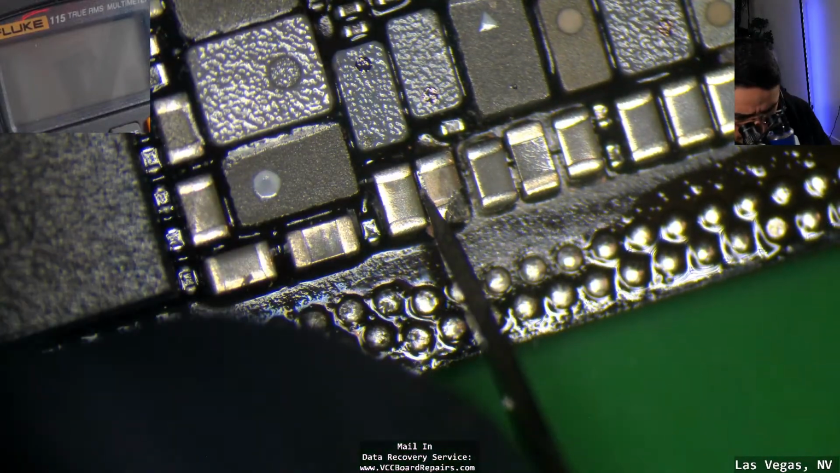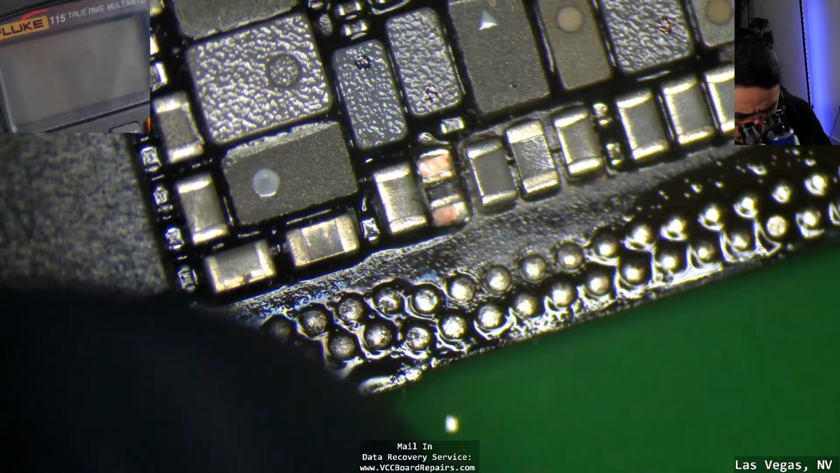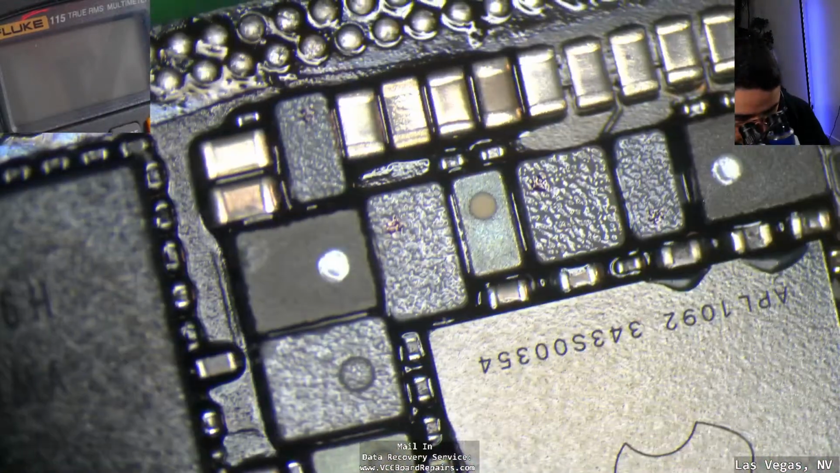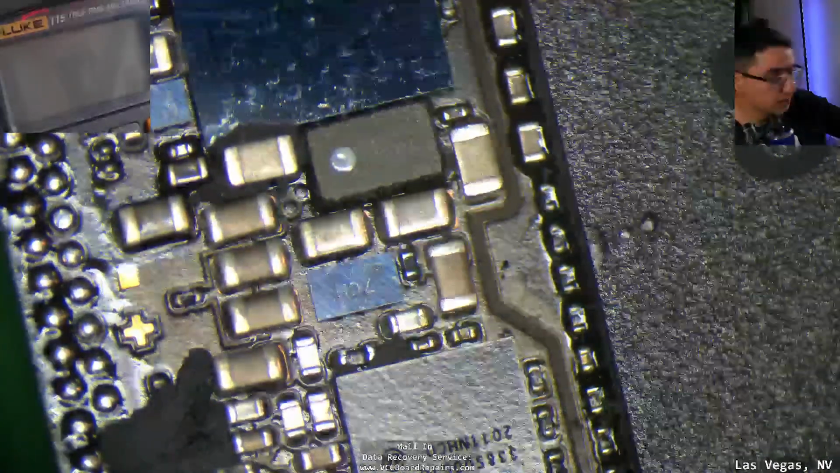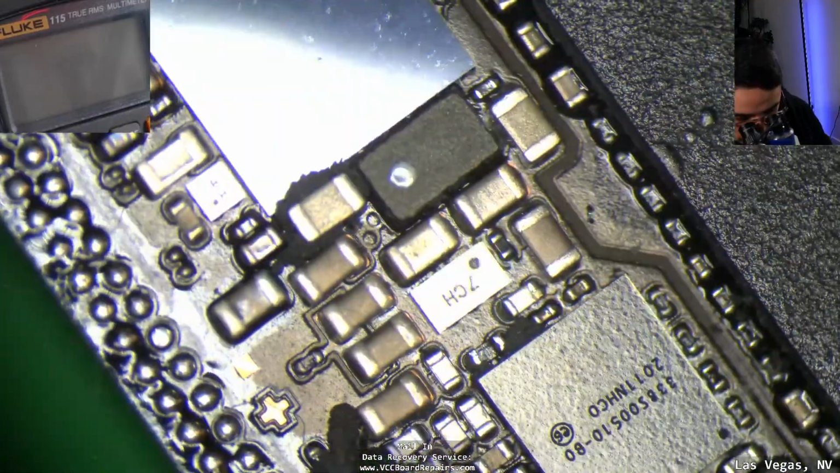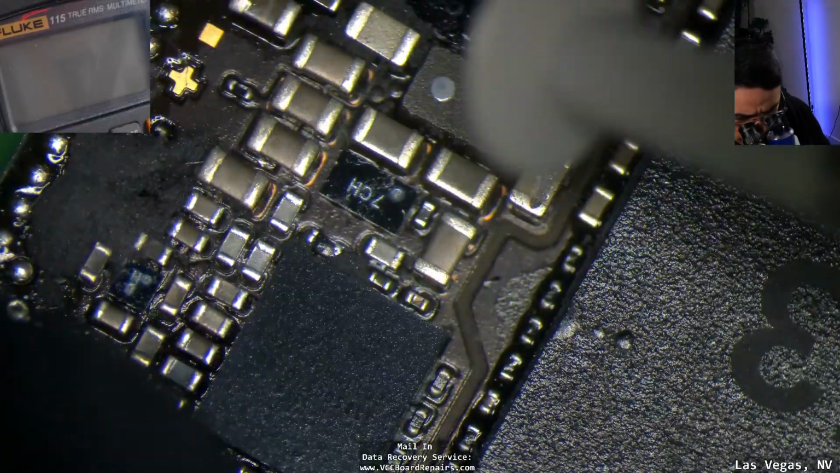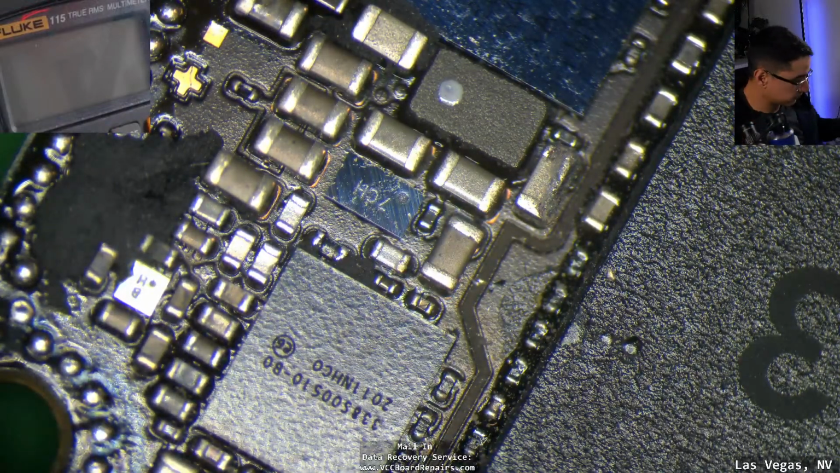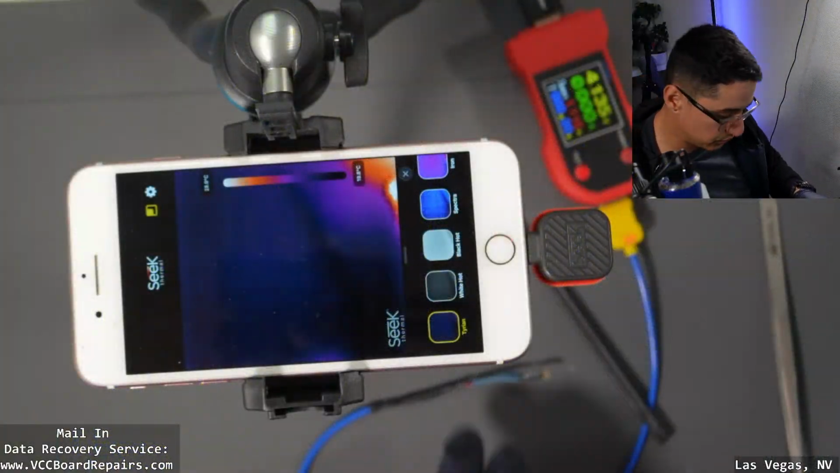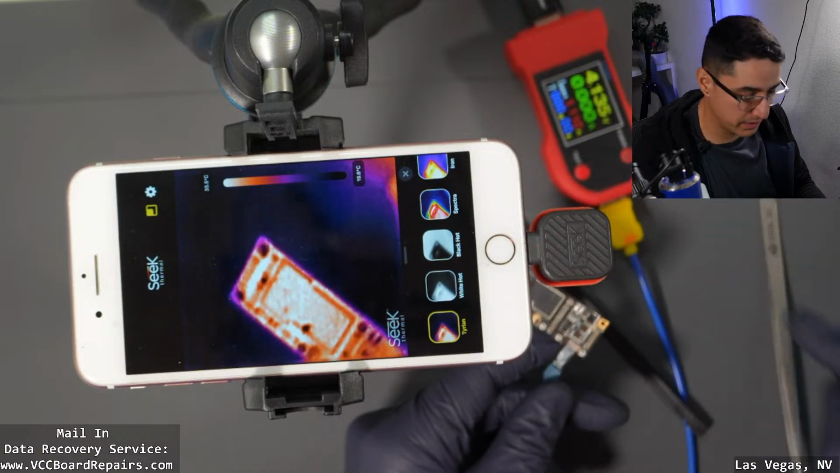Oh man. Let's see if I can do it. All right, that should have cleared that short. Let's pick some other random cap. Eeny, meeny, miny. No. I probably should have prepared what lines to short out, but all right, no main short, so that's good.